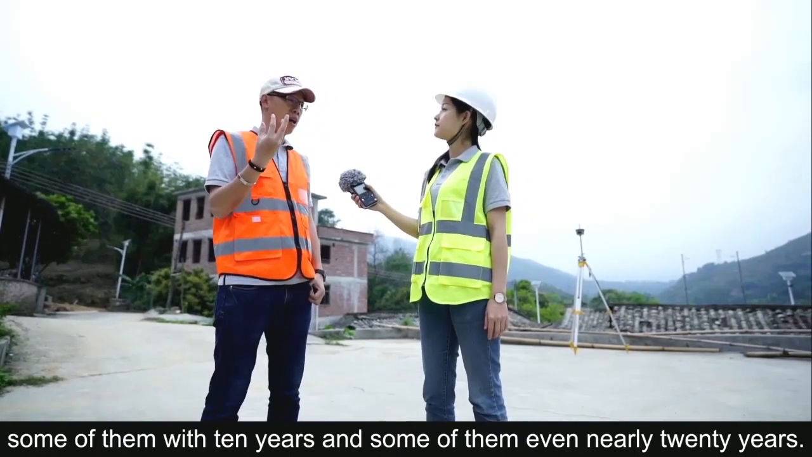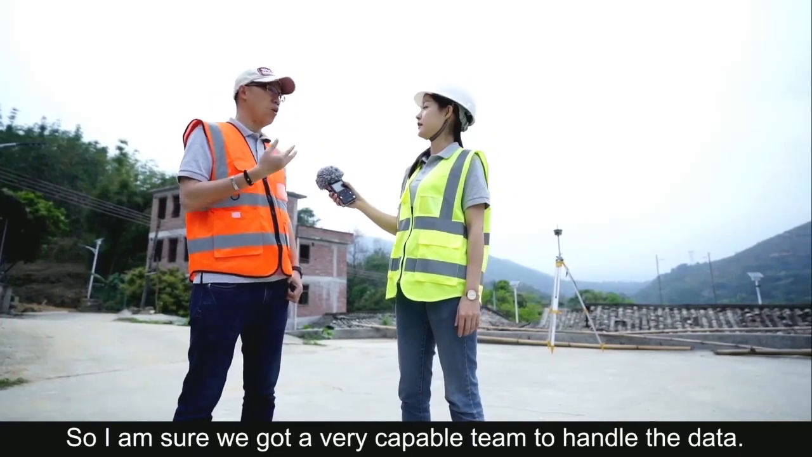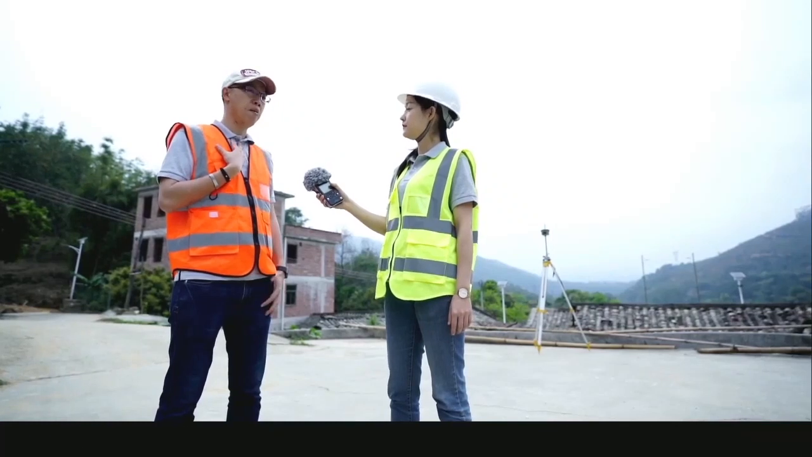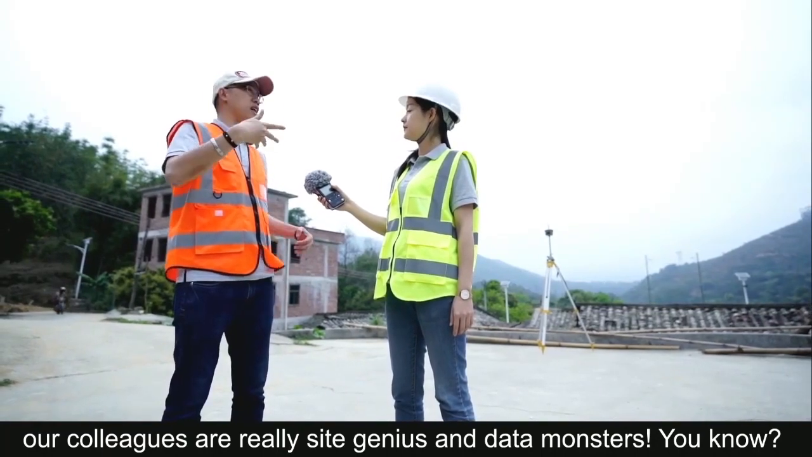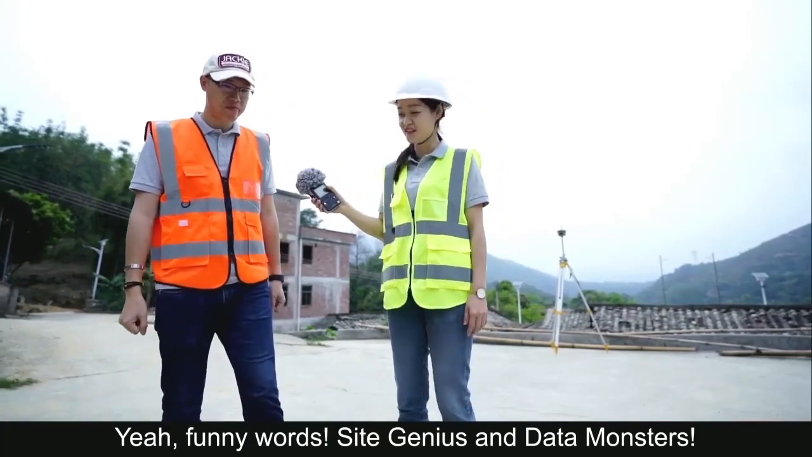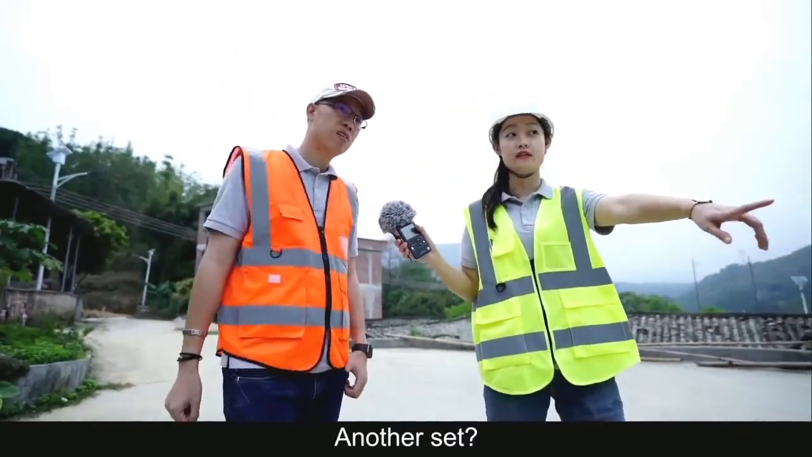Let's see, come and have a look. This is our R250, a smaller LiDAR with M600 DJI Matrice. Usually we call it a star LiDAR solution. We take 2 sets here, one for standard capture, another set for backup or practice.